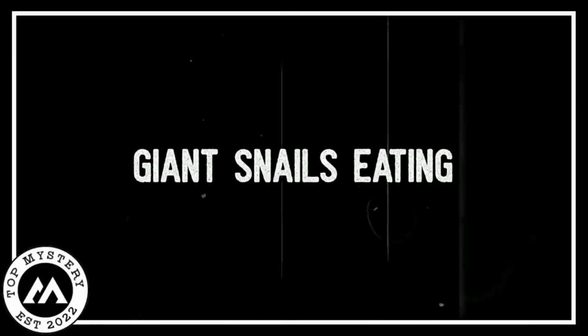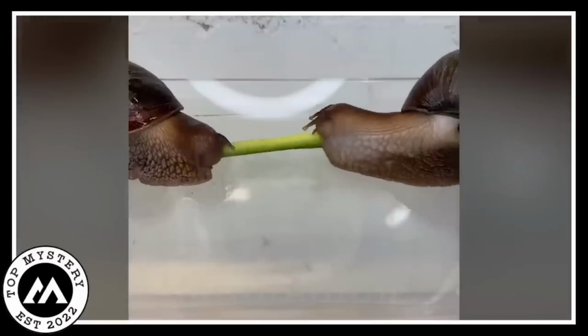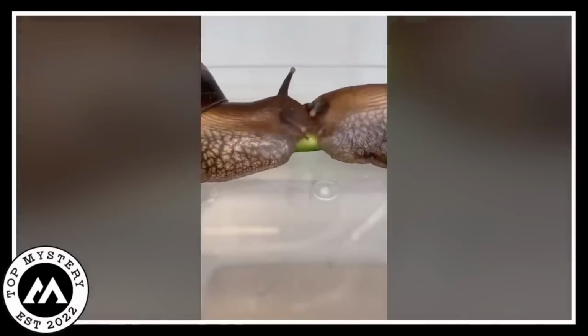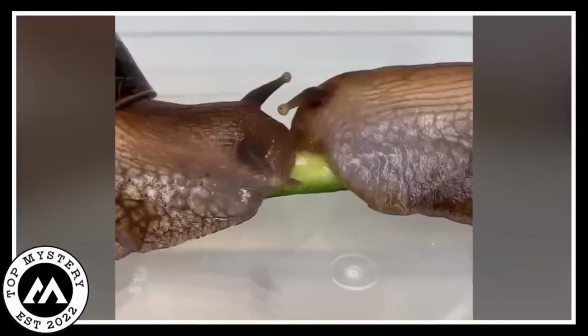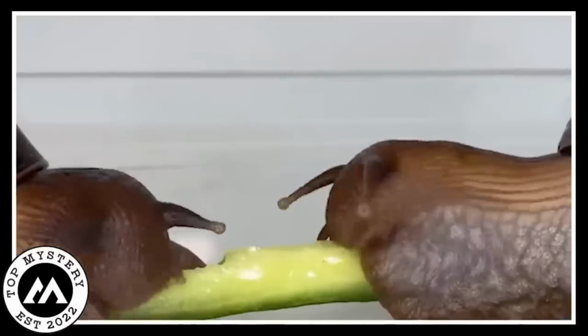Giant snails eating. Guess what the trail camera caught? A hilarious snack attack featuring two giant African snails going full turbo on a piece of celery. These snails are like speed-eating champions, making you wonder if they missed a few meals. So there they are, munching away on celery like it's the snail version of a 5-star feast. Picture it, tiny snail teeth getting a workout, and they're chomping at celery like they haven't seen food in ages. It's a munch fest, and you can almost hear the crunch, right?